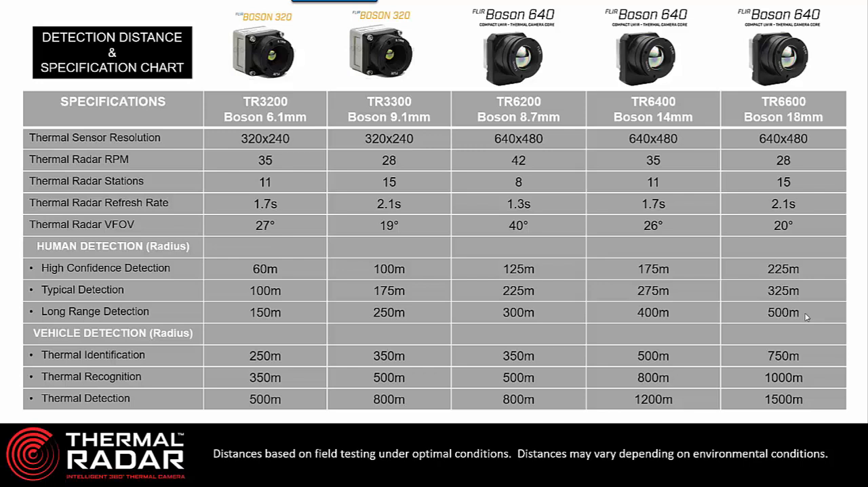Now, the detection distances also have to be considered with environmental conditions. The environment can impact thermal sensors and how far you can see and detect with them. So, for example, humidity and rain can decrease the detection distance of a thermal sensor.